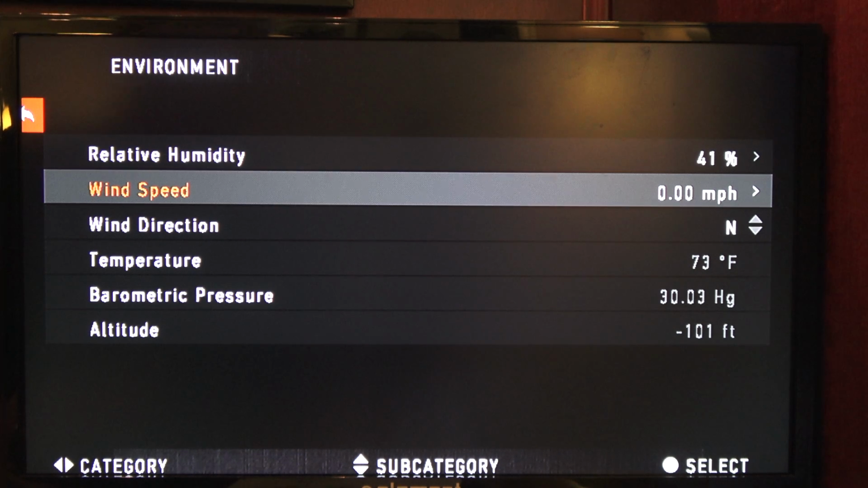Wind speed. Now wind speed is tricky because in most places we know the wind is not constant at 10 miles an hour all day. Now if it is, you can put that in. If not, if it's gusting, you've got to be careful at short ranges, because if you put 10 miles an hour in here and you're using the ballistic calculation, it's going to think that you have a current 10 mile an hour straight wind from whatever direction you put it in, and it's going to compensate for that.